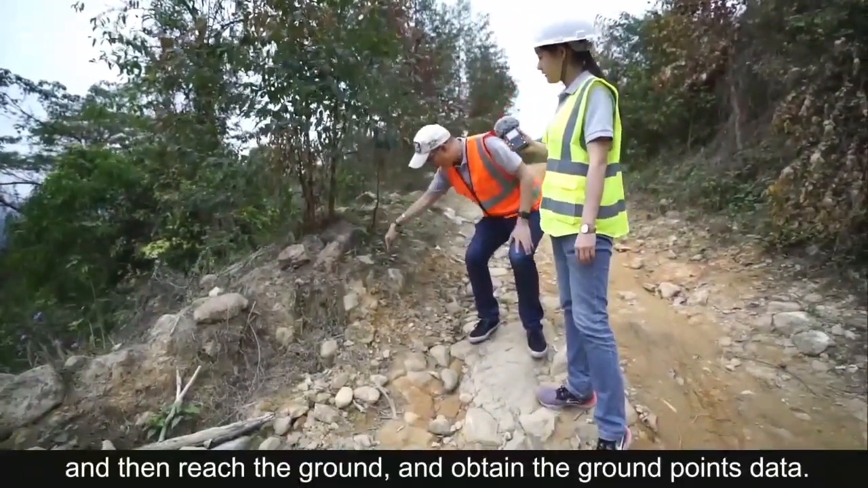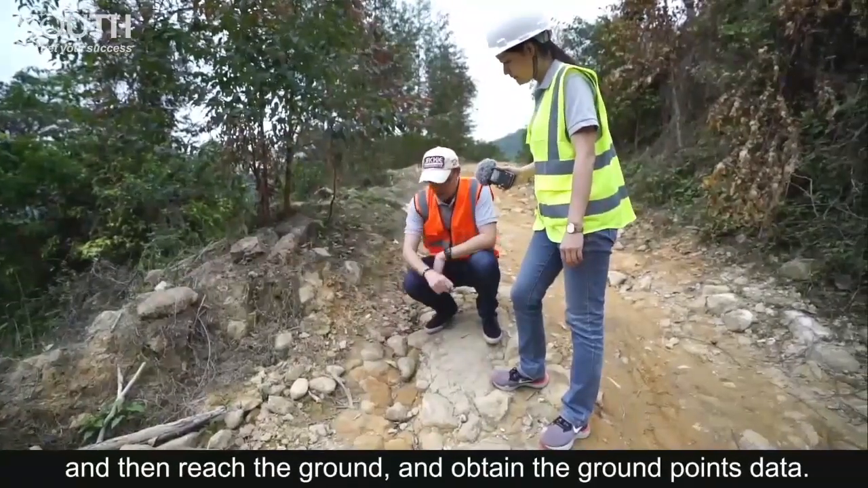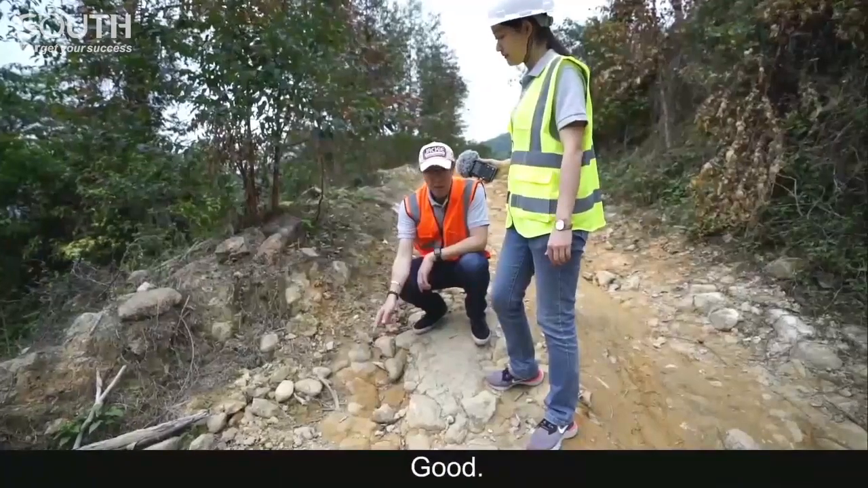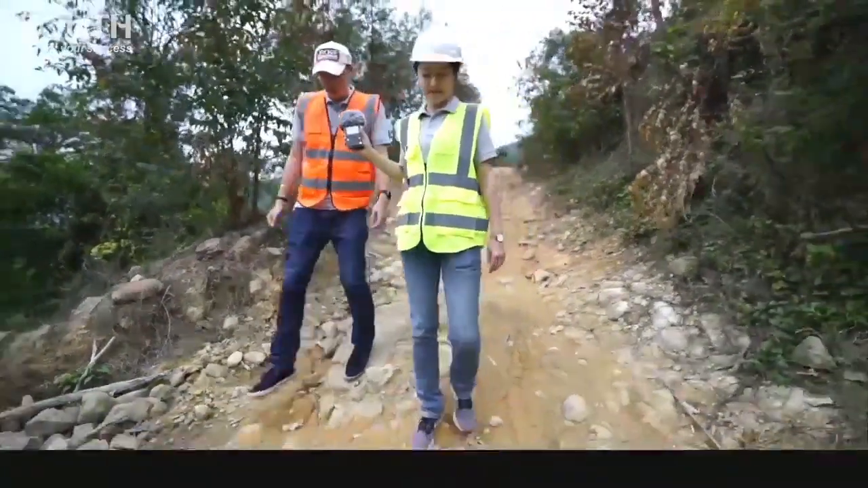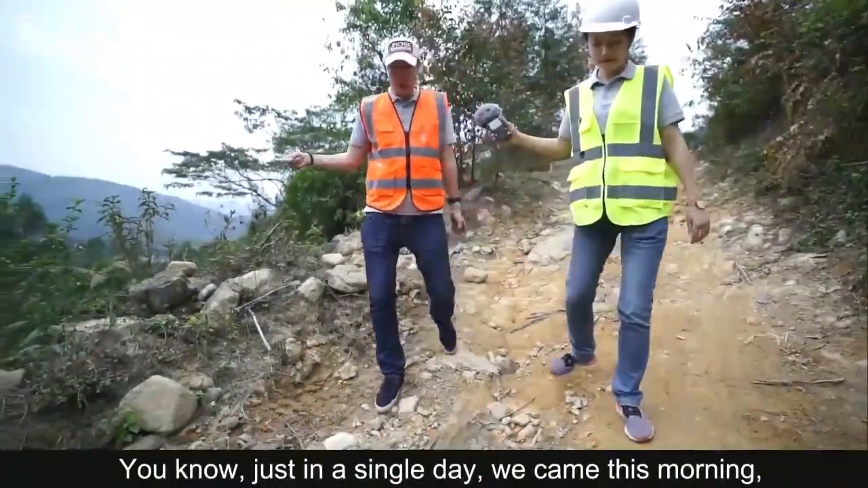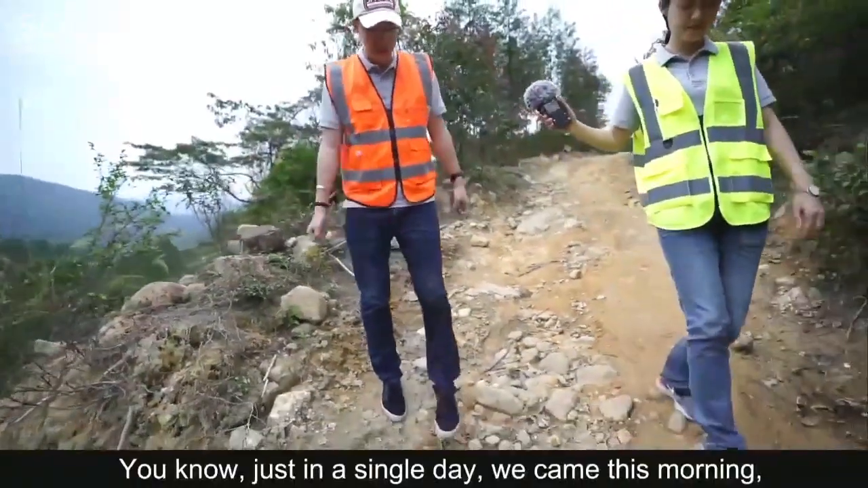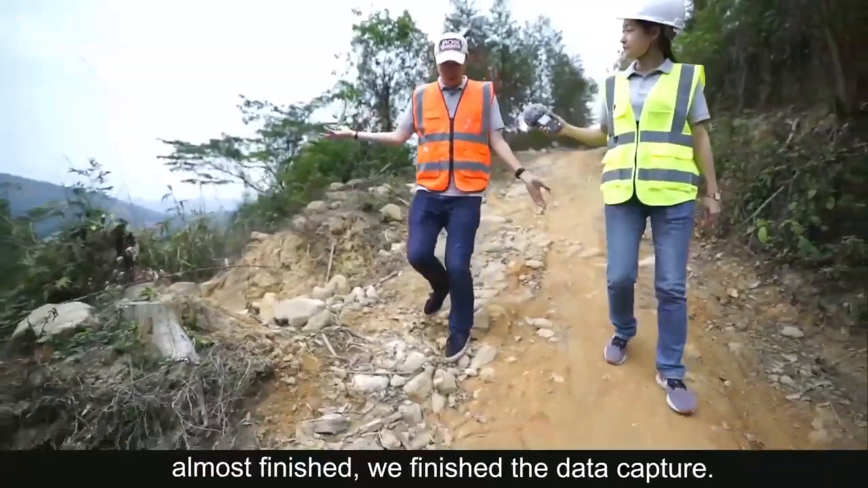And then, you know, just in a single day, right? We came this morning, right? We came this morning. One fly there, one fly here. We almost finished. We finished the data capture, right? In my word, short but sharp. I mean, short time but sharp data.